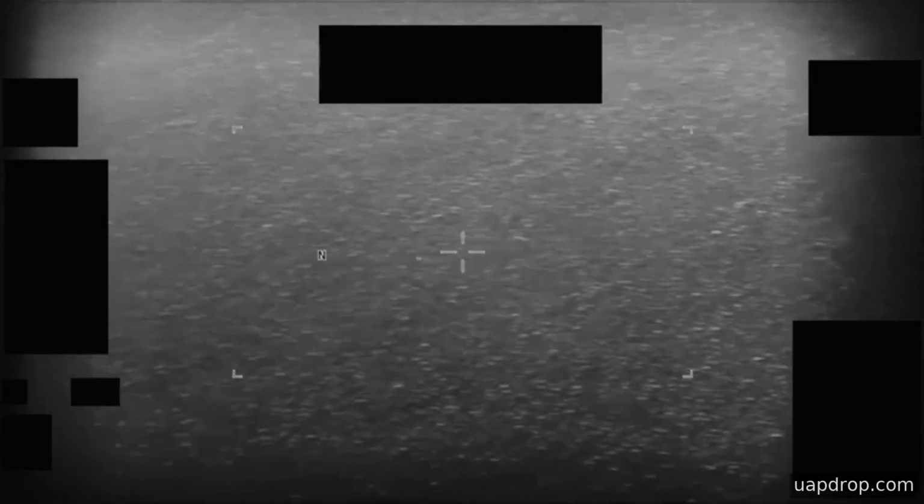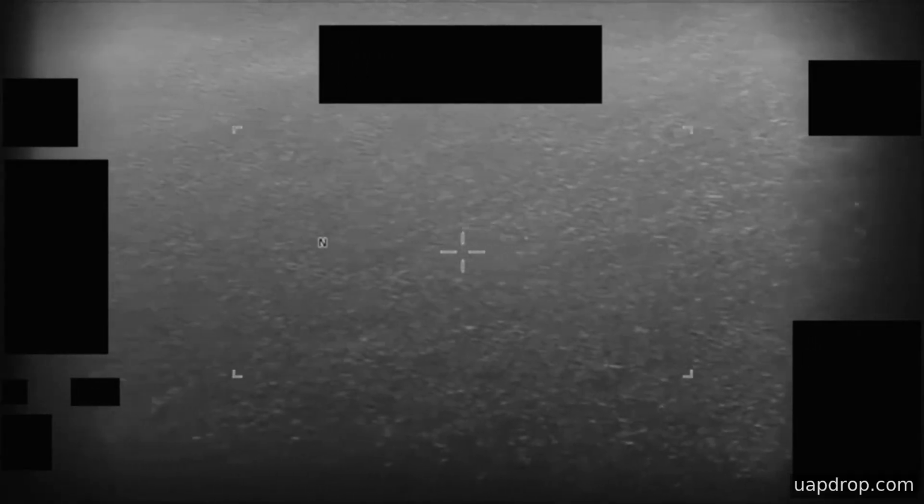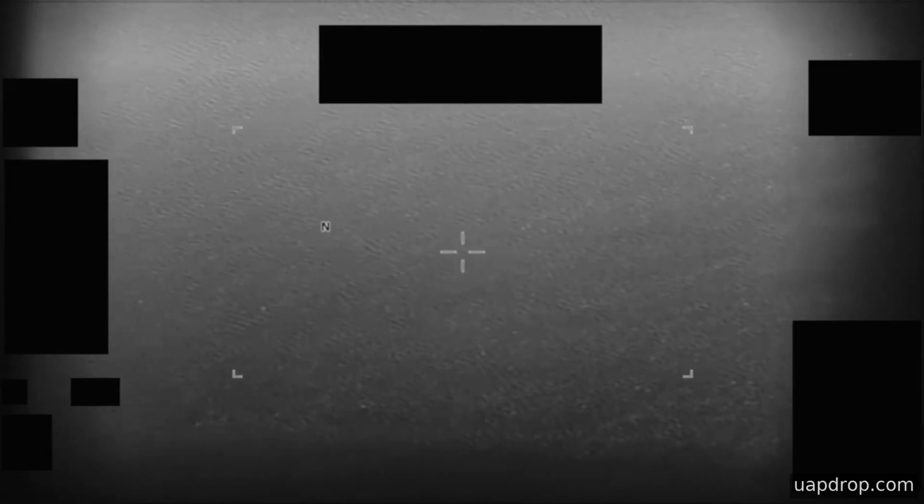Over the middle portion of the clip, the camera operator or automated sensor zooms in, then zooms in further, tracking the feature as it remains visible near the top of the image. Later, the sensor slowly zooms back out while continuing to track the same area of contrast. In the final minute, the system switches visual settings, and the operator adjusts zoom levels several times while maintaining the target in frame.